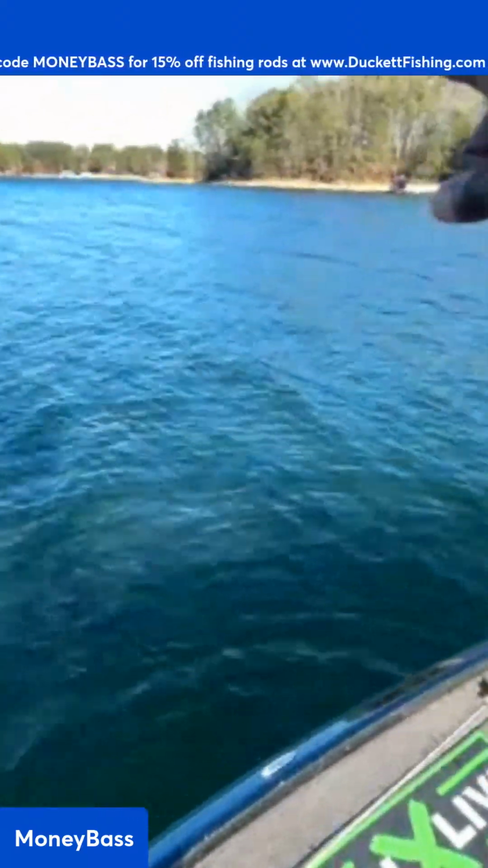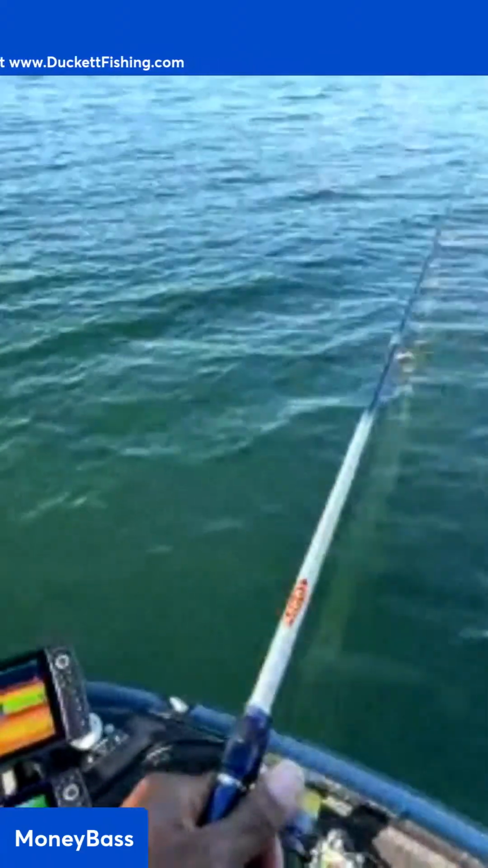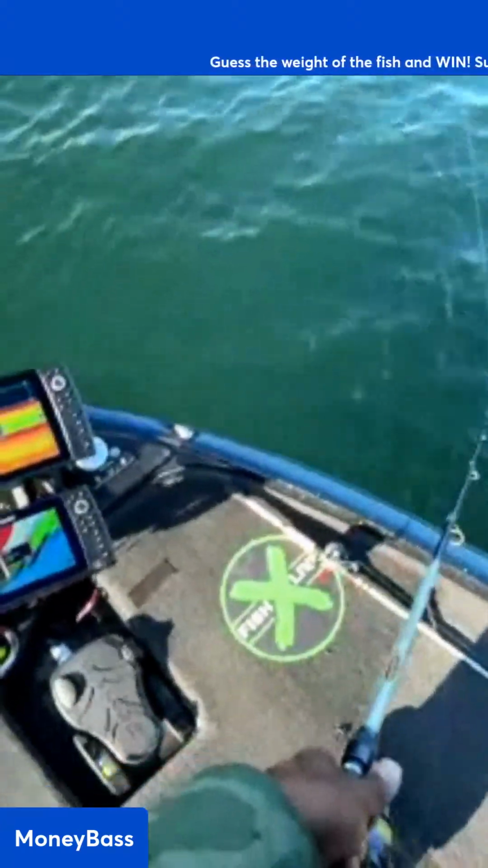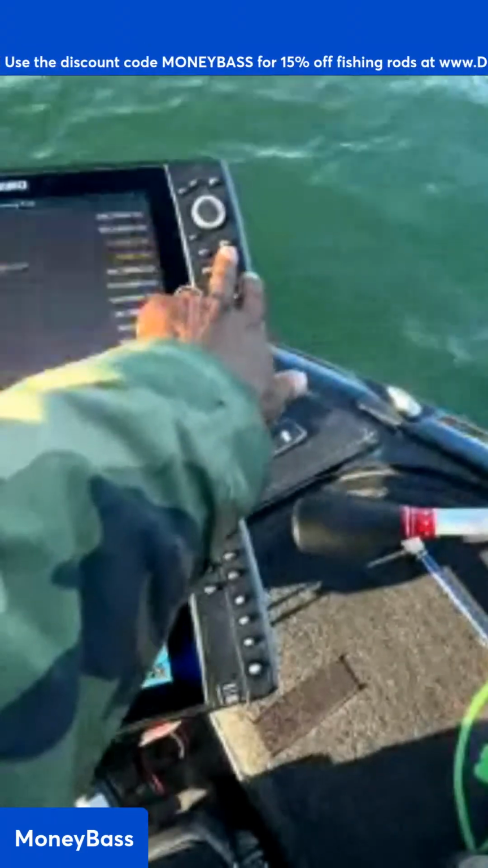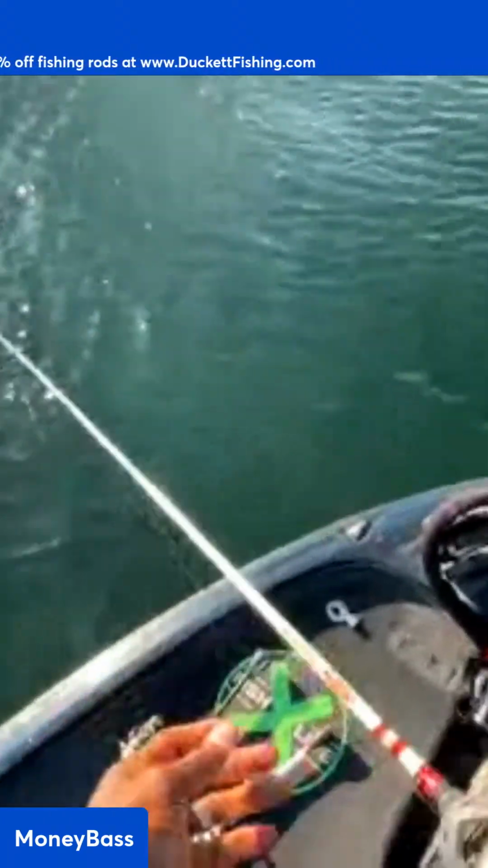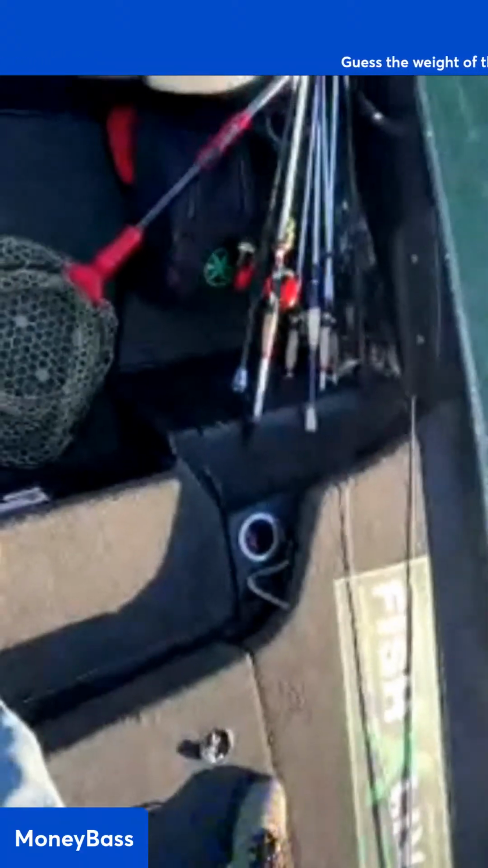Man, look at that rocky point over there. That looks good. All right, let's go ahead and get back to some cranking and head further into this cove and see what we can see. All right, set that right up there.